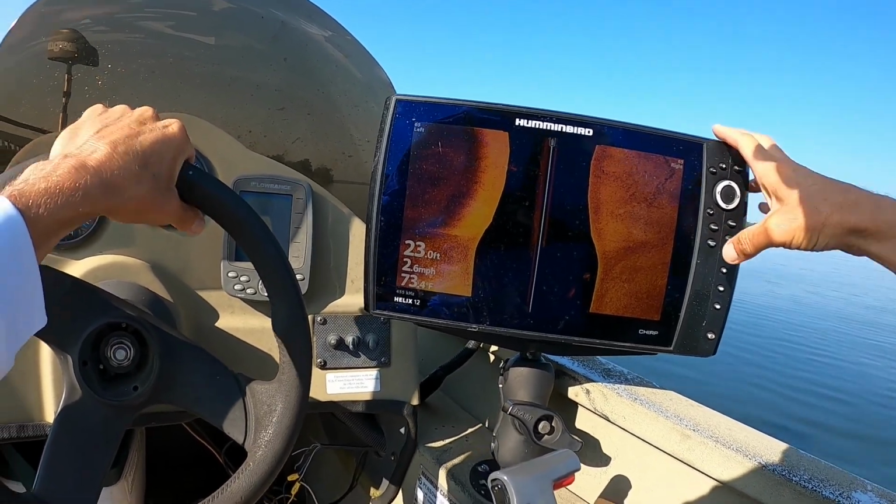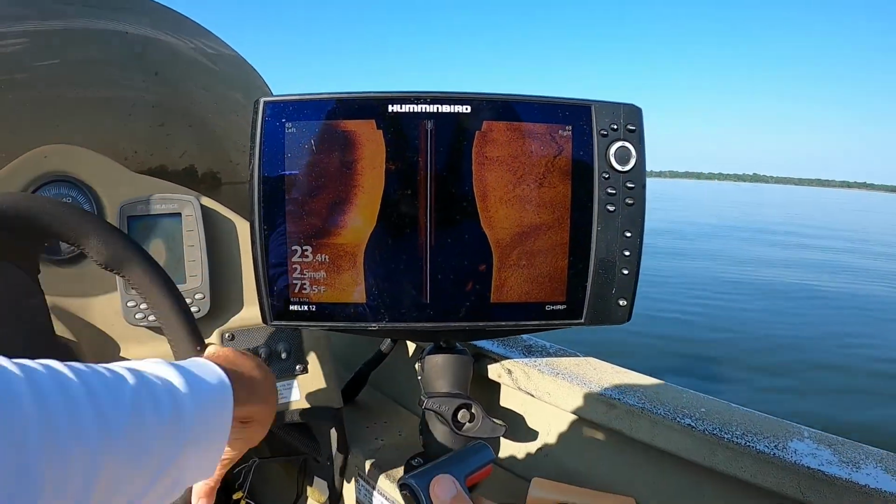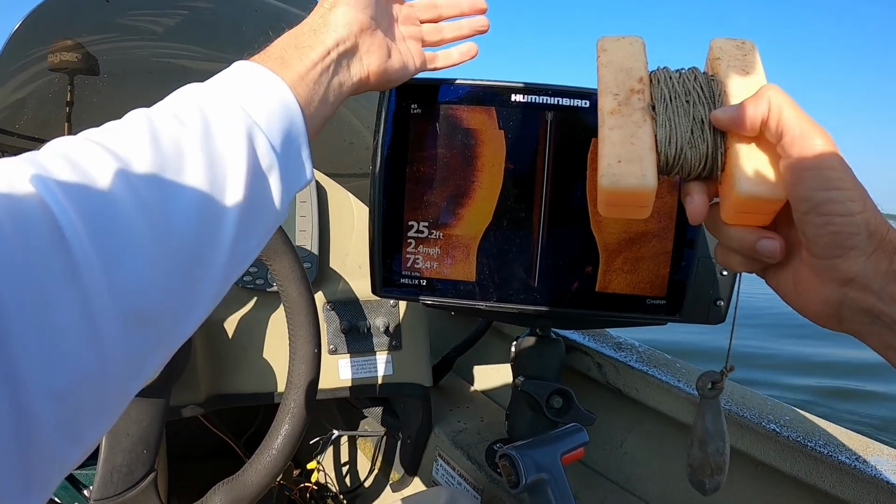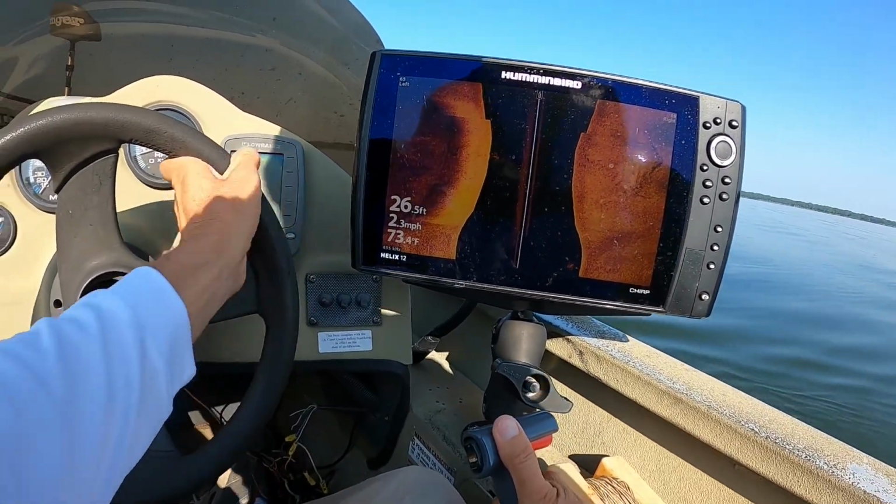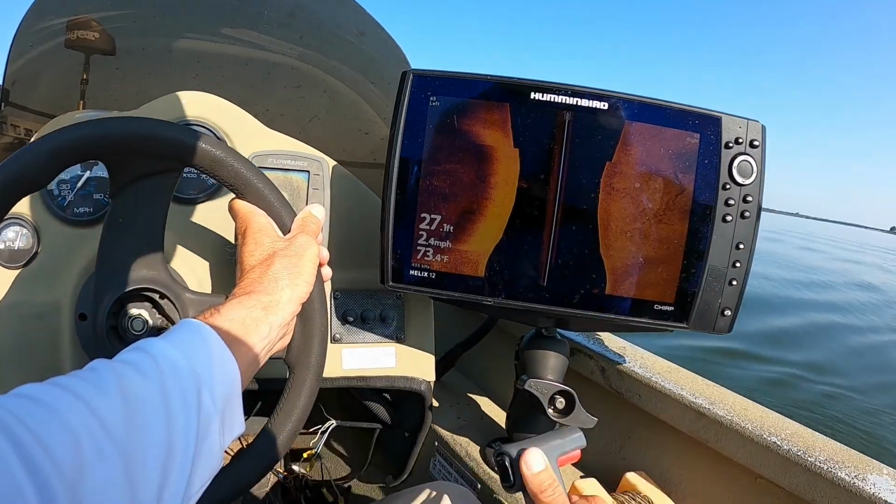Okay, and now I'm going to turn around, and I'm going to go back on the downwind side, and then I'm going to come back up, because I want to drop this buoy on the upwind side of those fish and that brush pile. You don't want to drop it in the brush pile, because you'll scare all your fish out of there, and you take a chance of getting hung up with your bait that you're chunking out there.